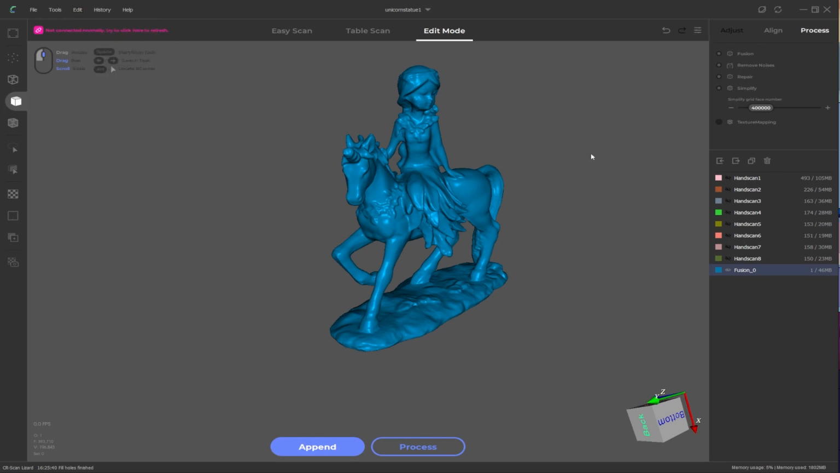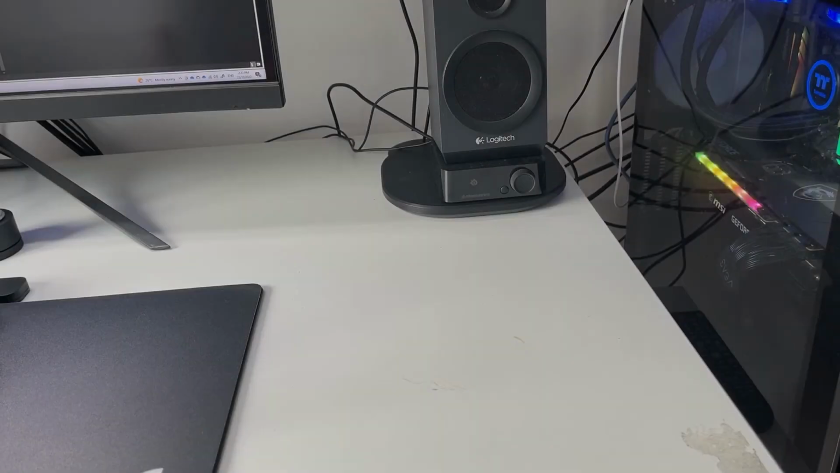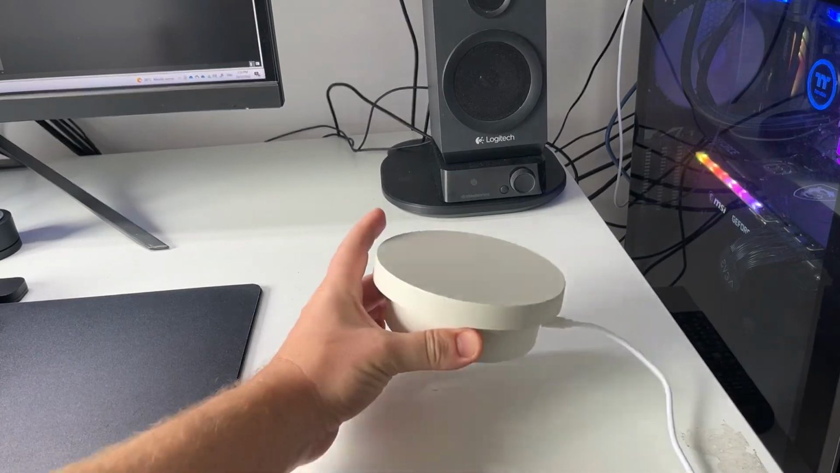And so that brings us to the end of our processing stage. You could now export this by going to File and then Export, and exporting it as an OBJ or an STL. The second way of using hand scanning is in conjunction with the turntable.